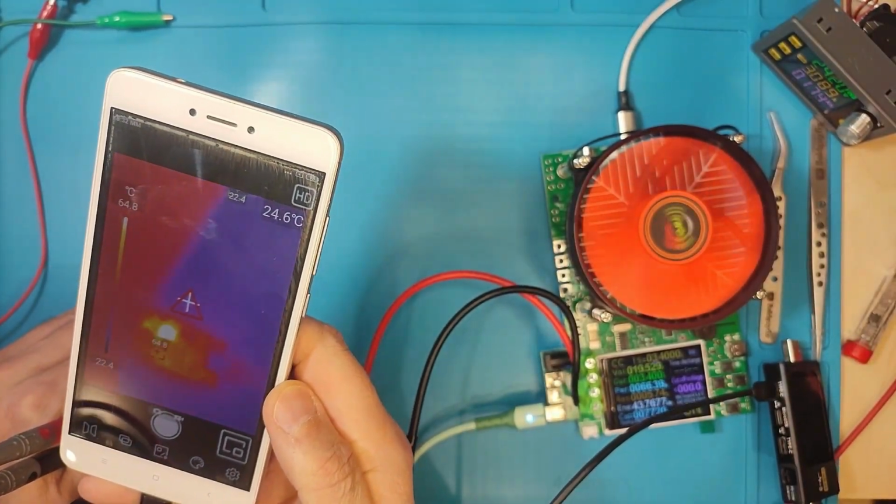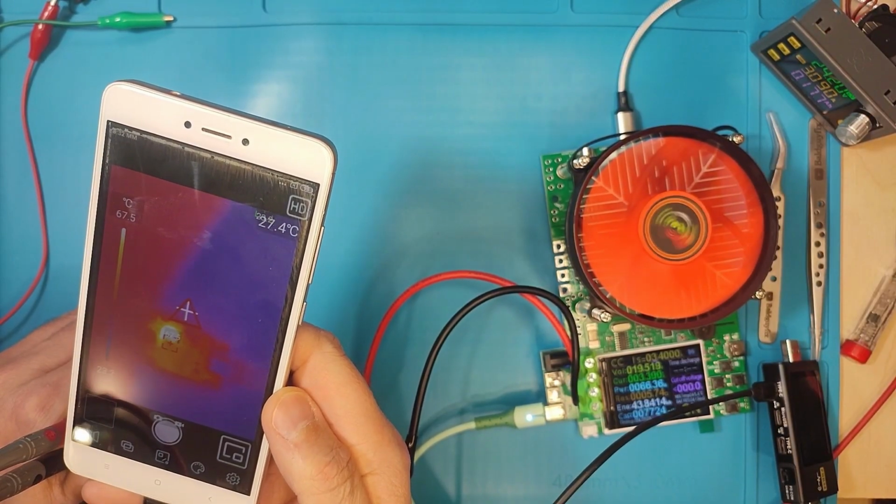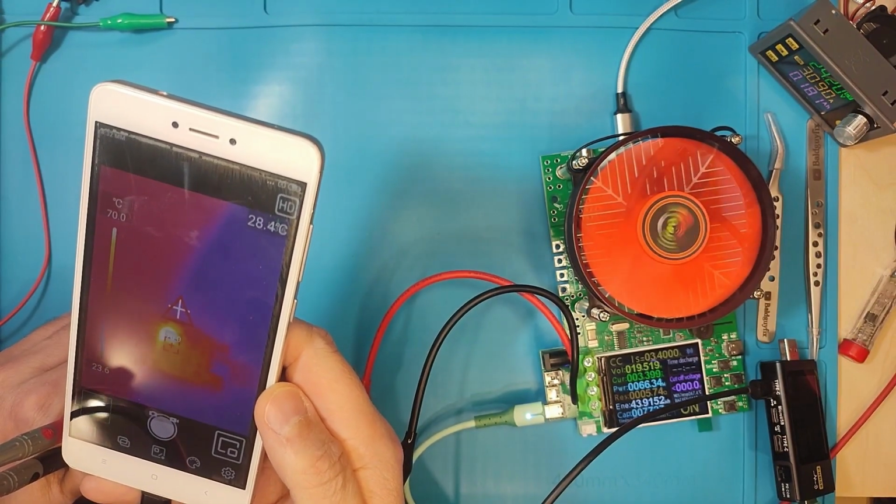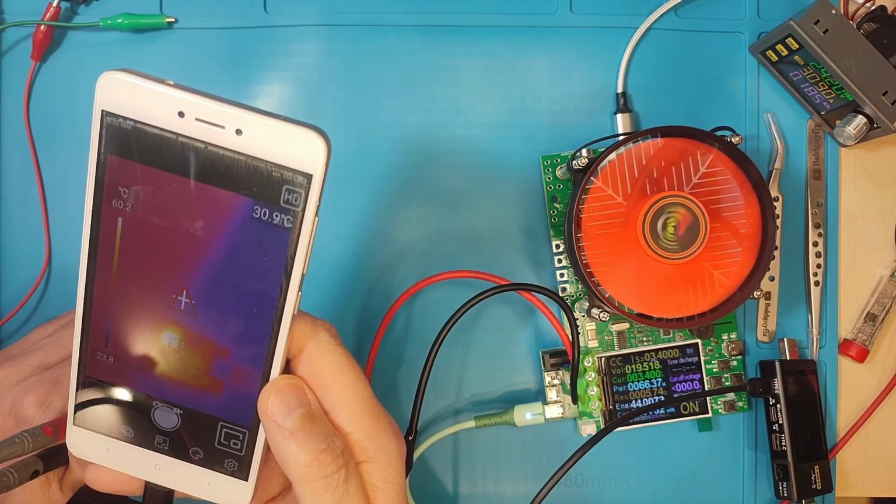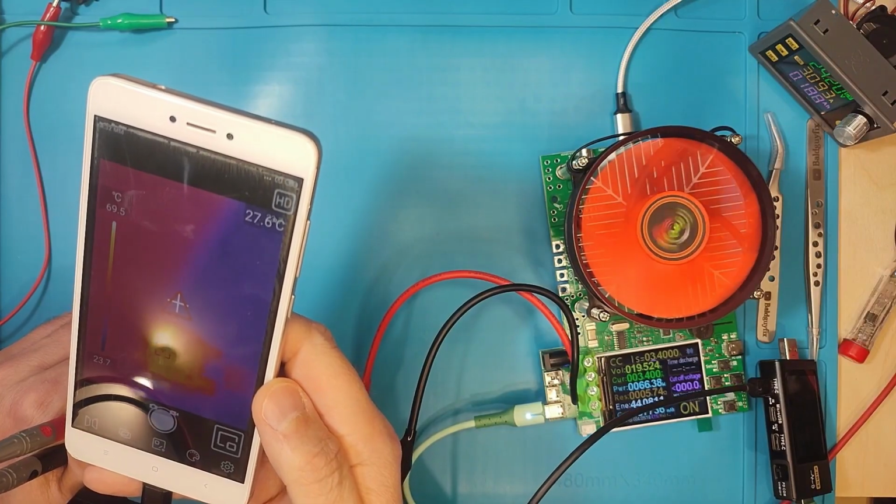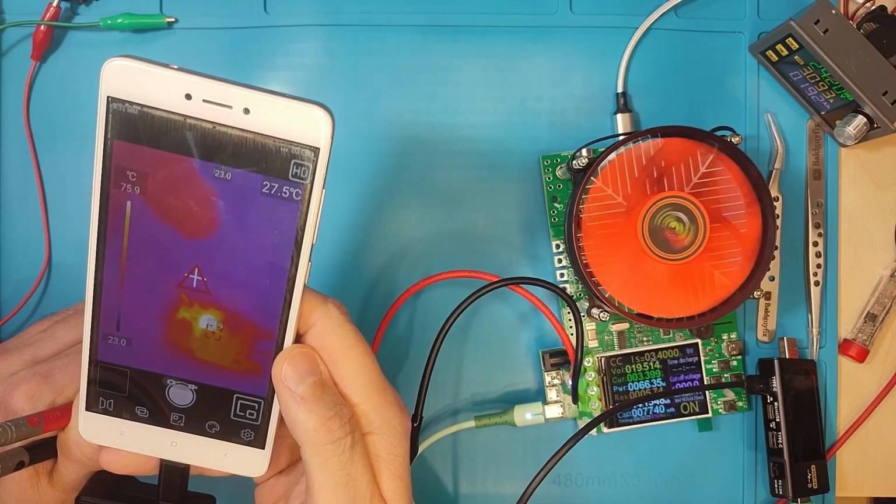So here it is. We are at 66 and rising. This is the chip you are seeing right now. So the chip is doing all the work. We are at 67, 70. So this is better.